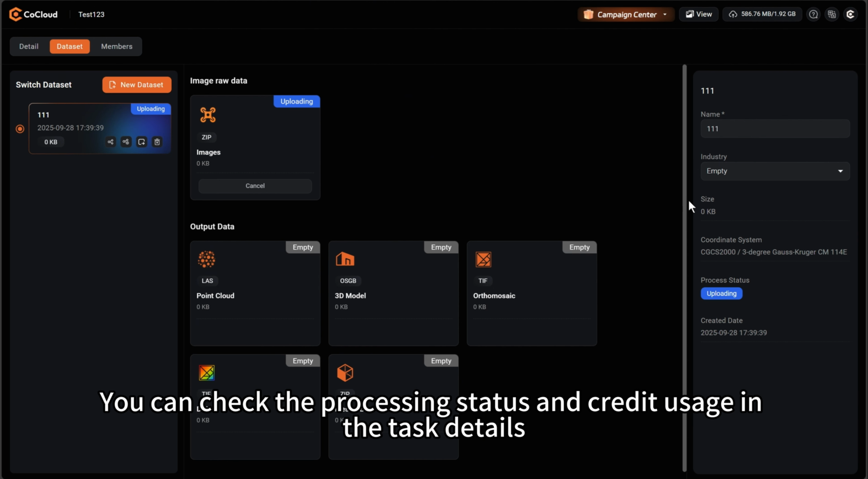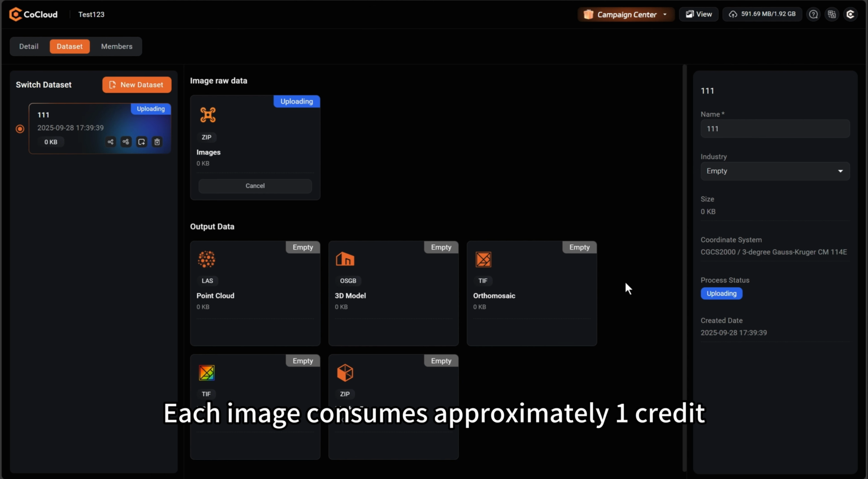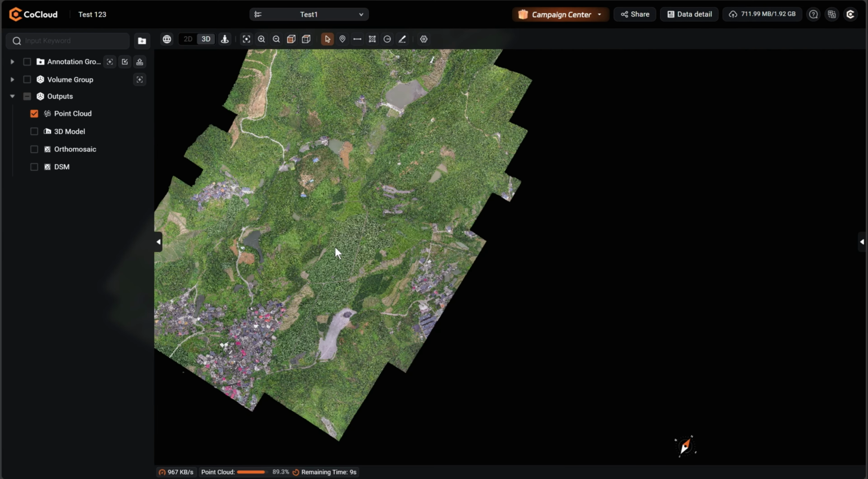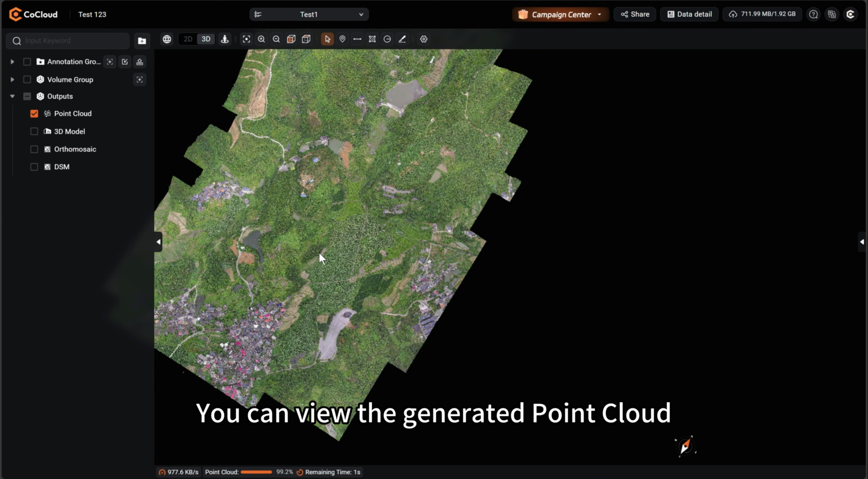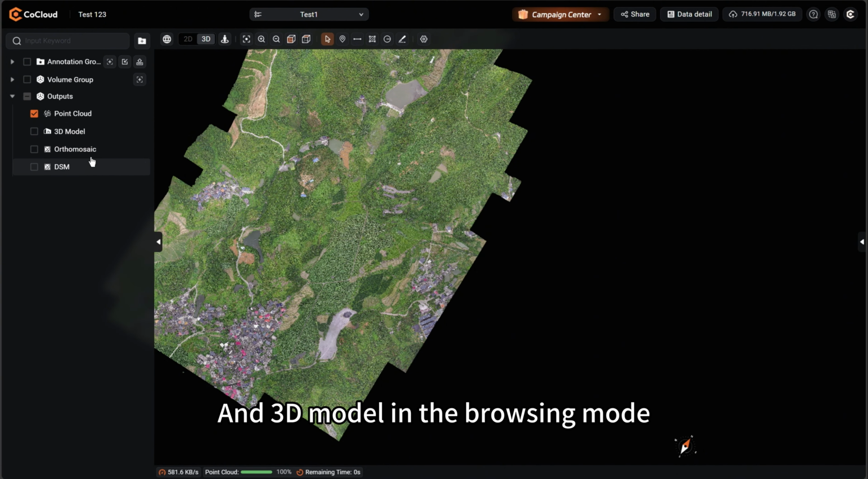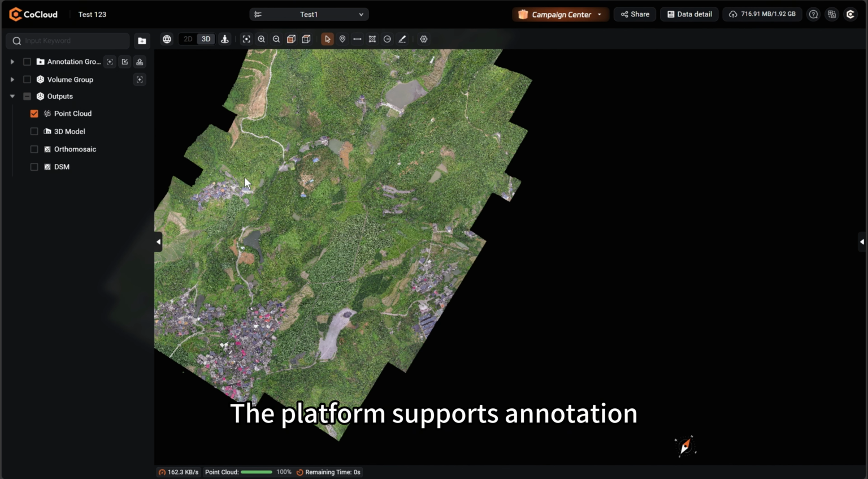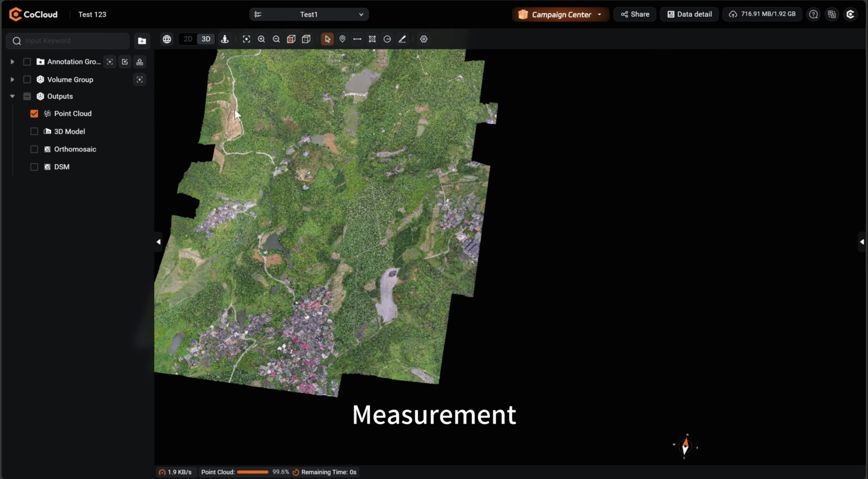You can check the processing status and credit usage in the task details. For complete results, each image consumes approximately 1 credit. After processing is finished, you can view the generated point cloud, DOM, DSM, and 3D model in the browsing mode. The platform supports annotation, measurement, and export for further use.